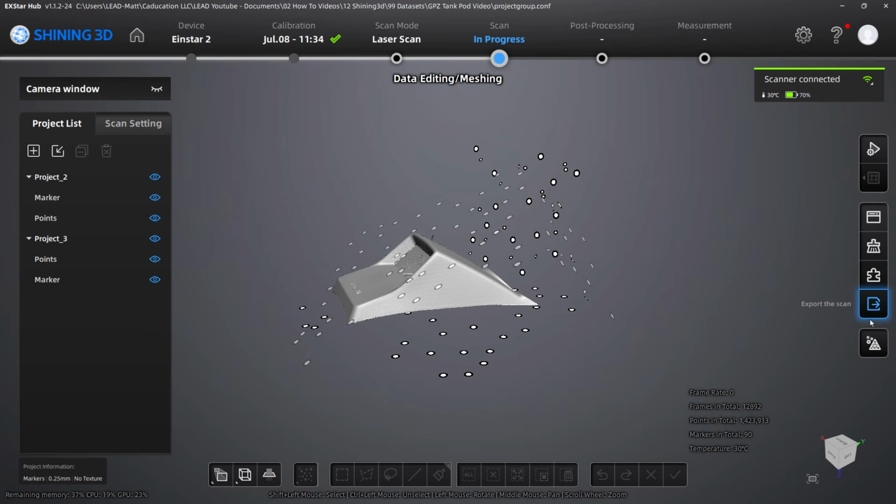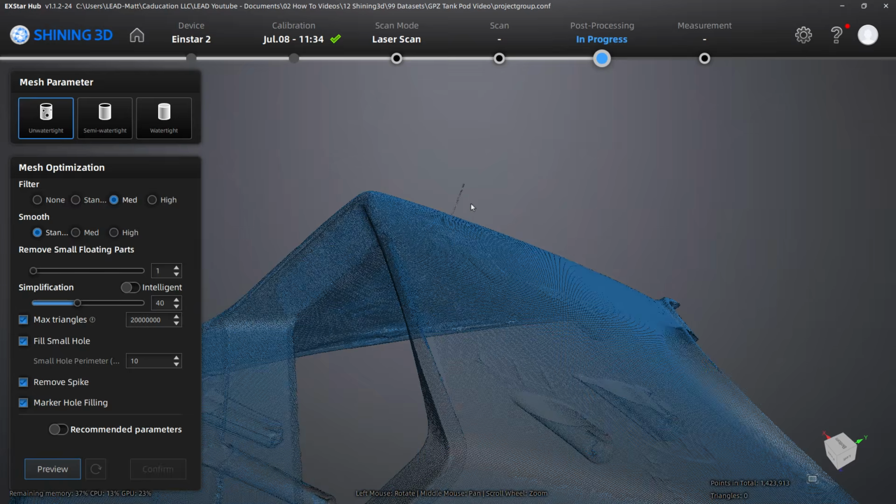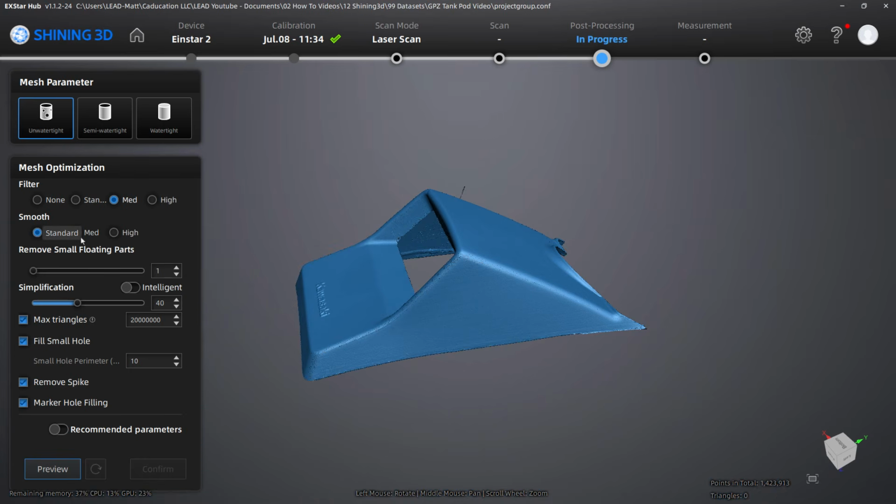So the next step for us is going to be to turn this into a mesh, which is going to be mesh model. The first step is going to be essentially taking the raw data that we have, or the point cloud, and then configuring it how we want to turn it into a mesh. Now there are a couple of options here for filtering. So what I would say is standard filtering typically works the best. I'm going to use medium in this case because I do see that I've got some floating stuff over here. Next is smooth, standard, medium, and high. We have the ability to do some of these steps afterwards, so we don't have to commit everything here.